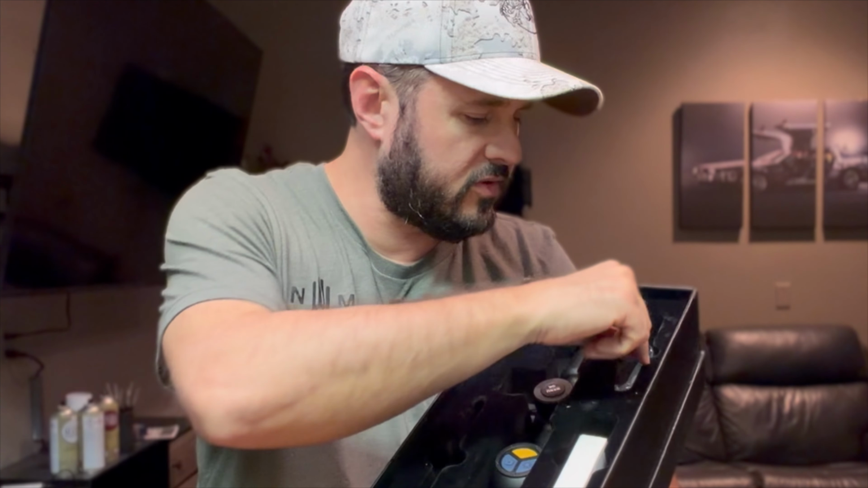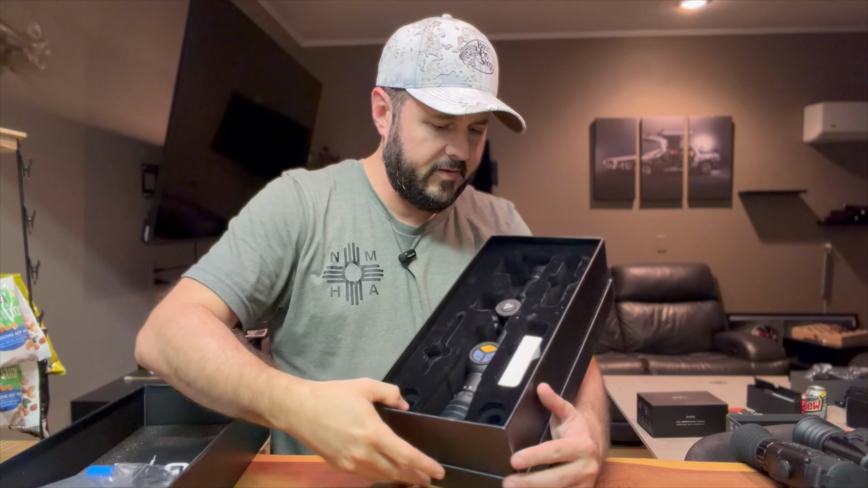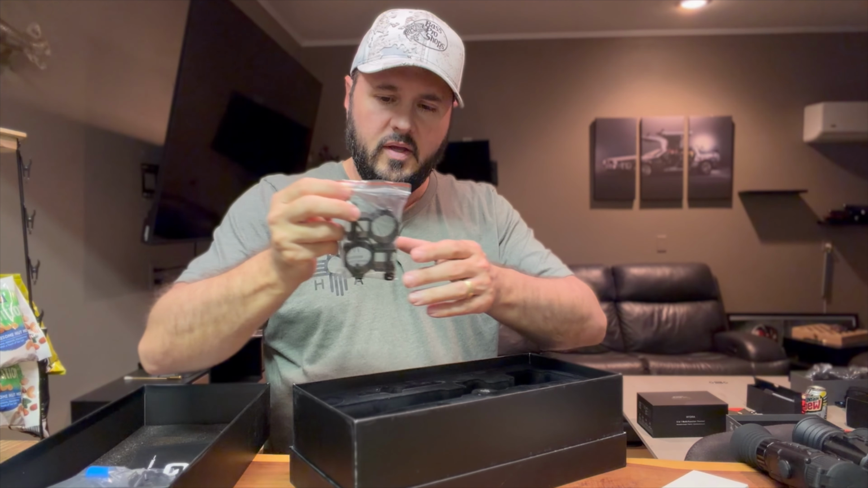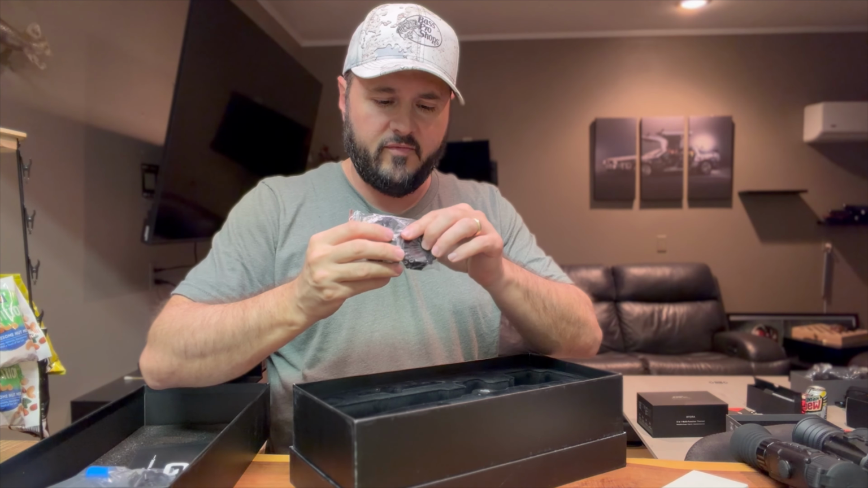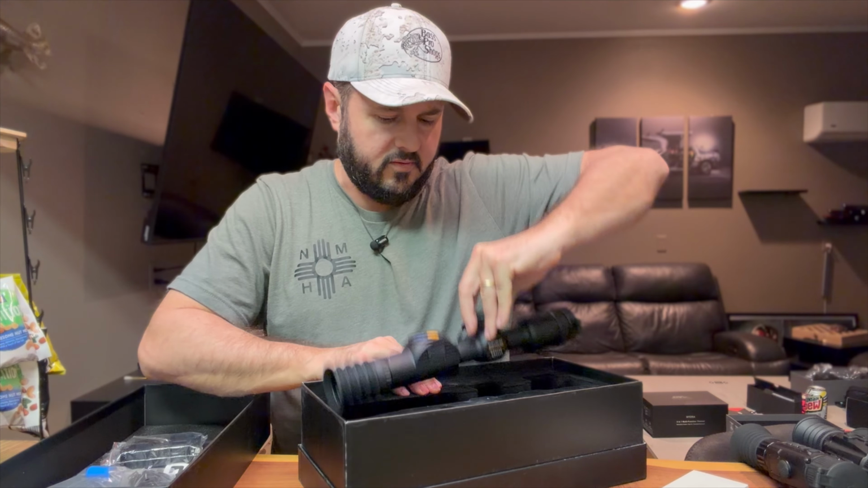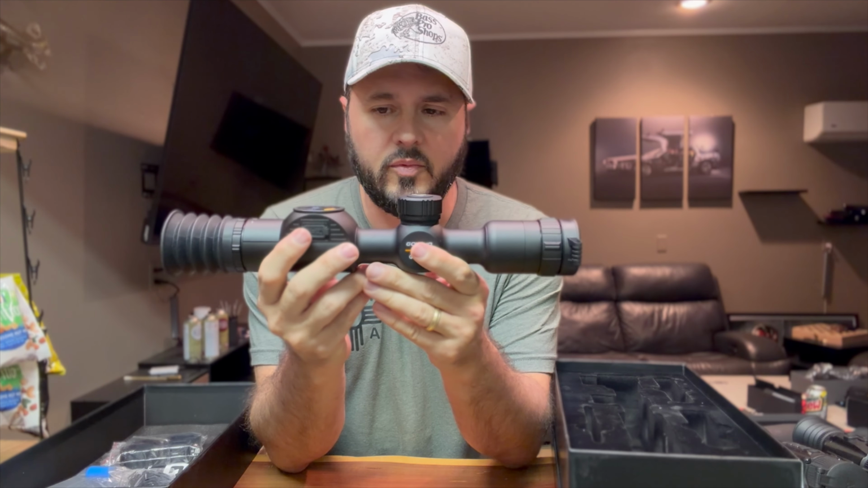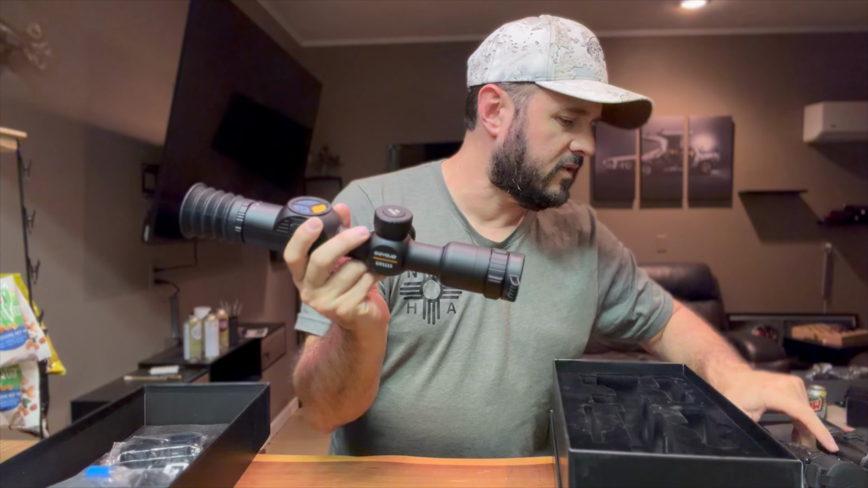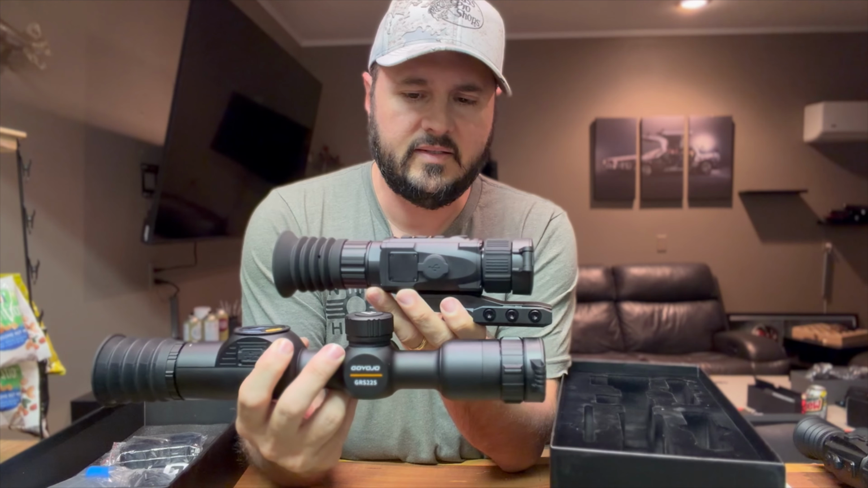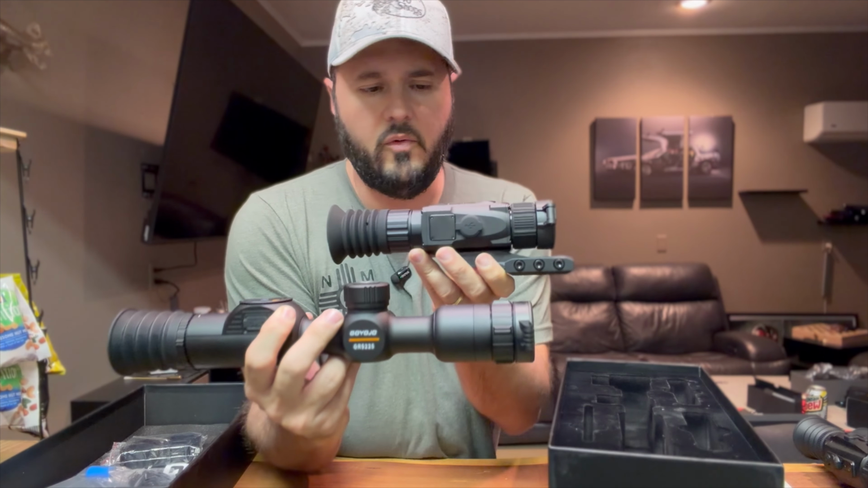Probably because it was used. I'm just checking it out. Looks like a USB cable, USB-C, is in this little box. So this definitely has rings for this scope, so you cannot quickly take this off and use it as a binocular. All right, so let's pull this out. Let's move this out of the way a little bit. So it is a very large, long scope. In comparison, this is the D&T Hydra. So you can see how much longer this GOYOJO is.